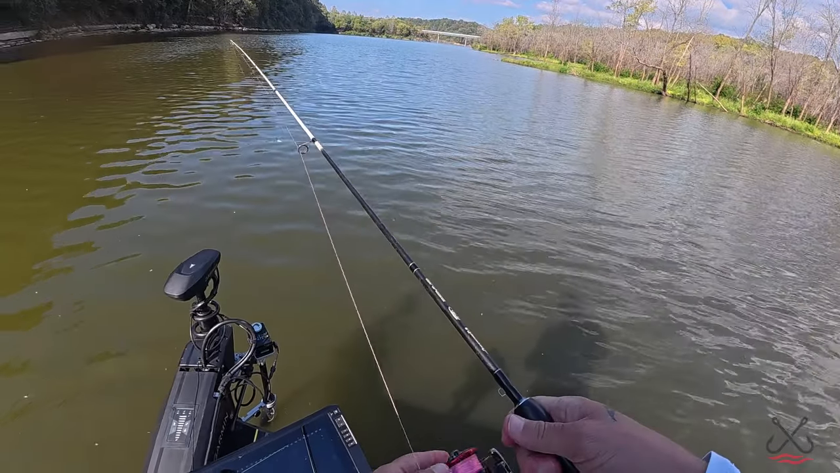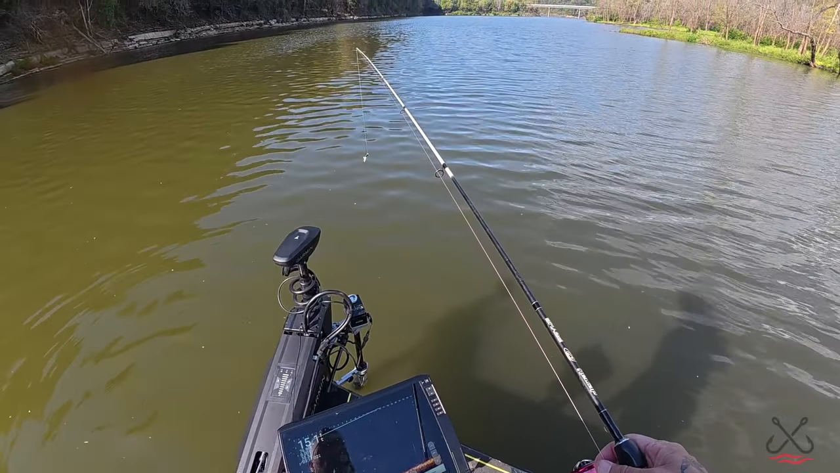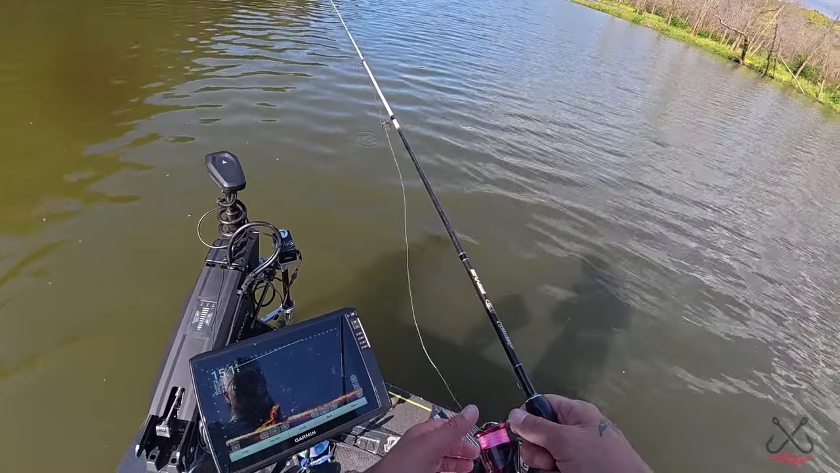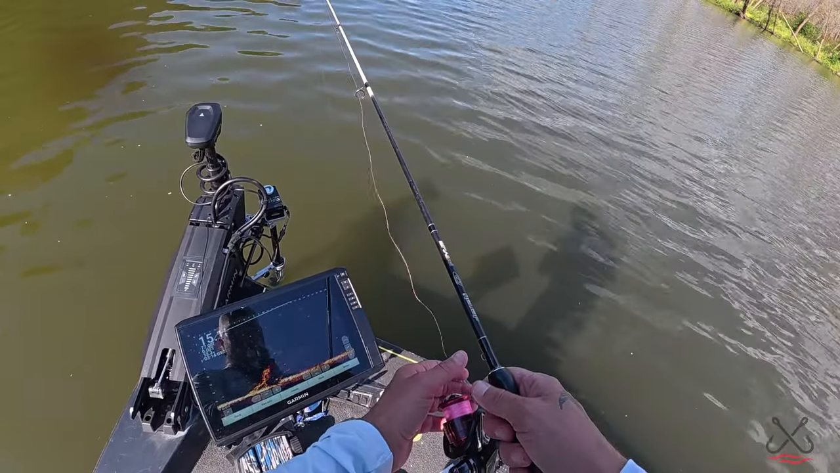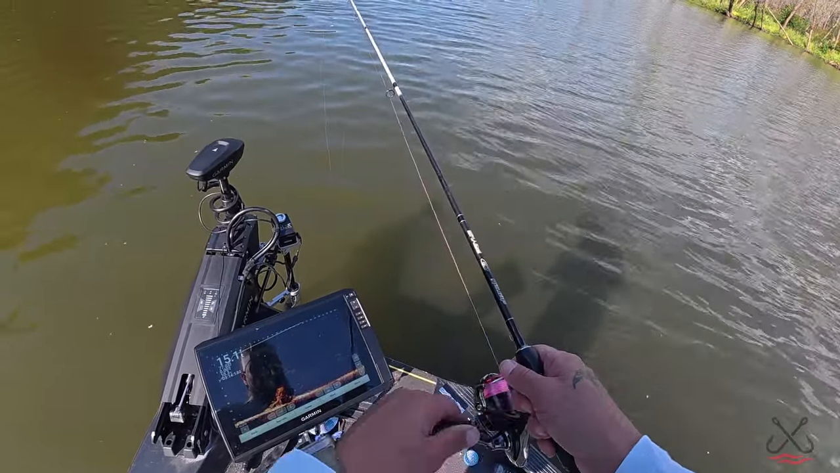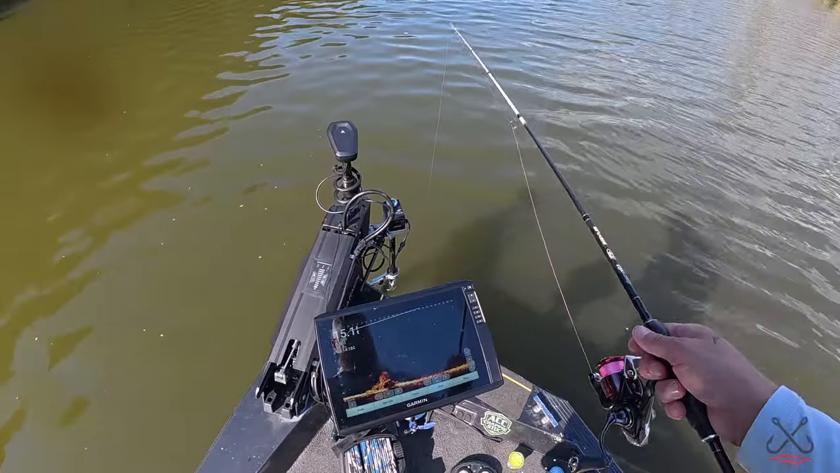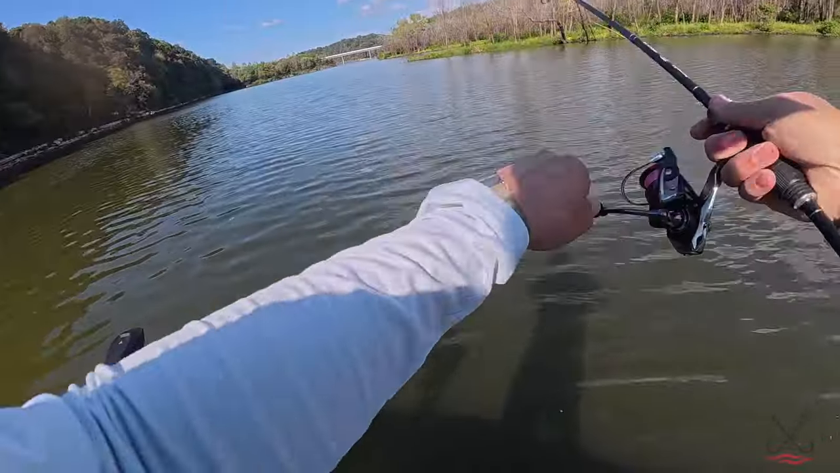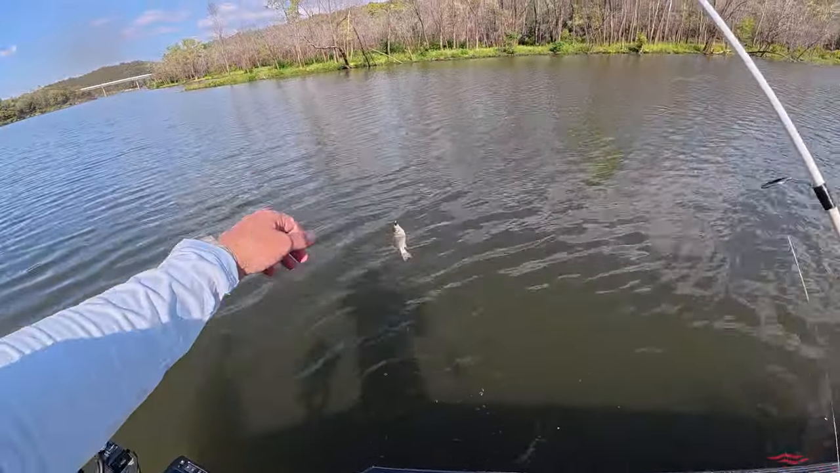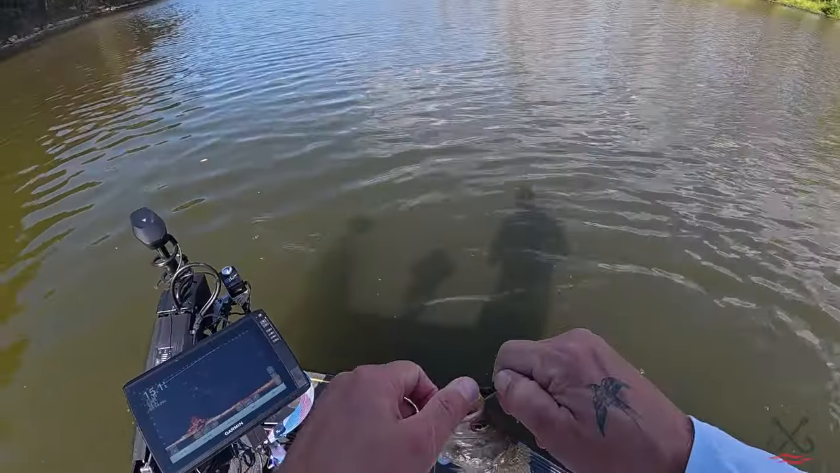Never tried them too much. Got him. It's a small one. Fun to catch. A lot of fun to catch.